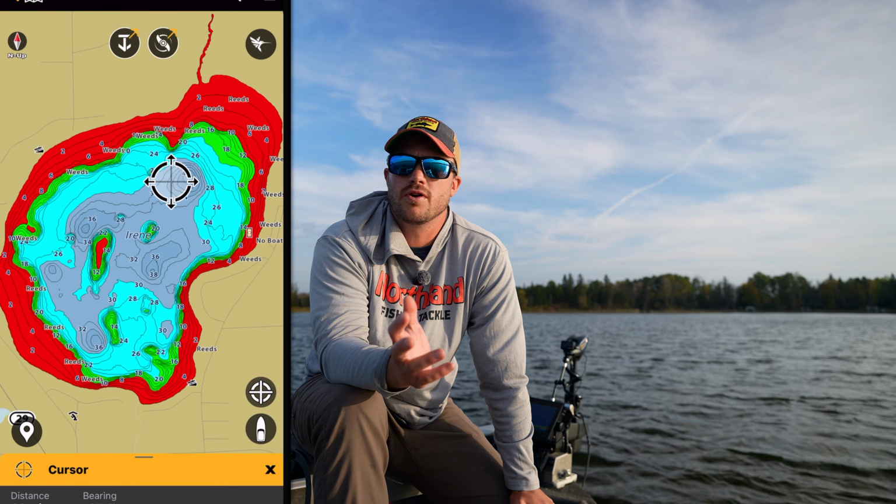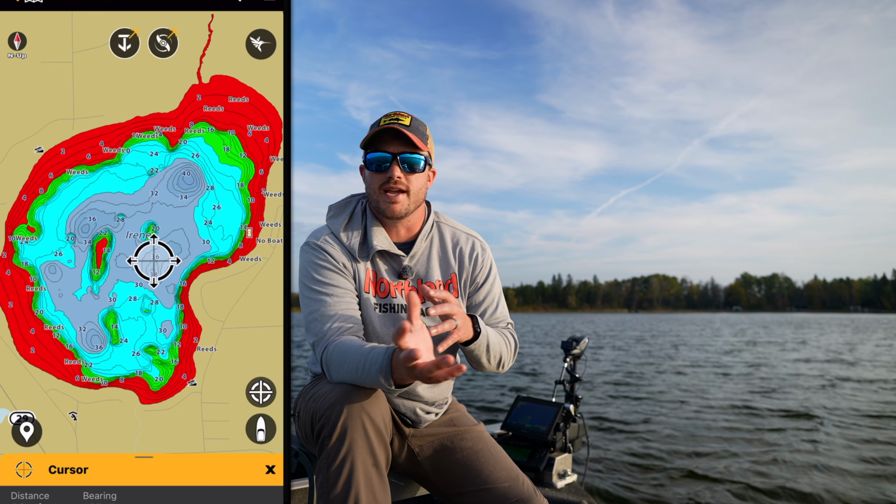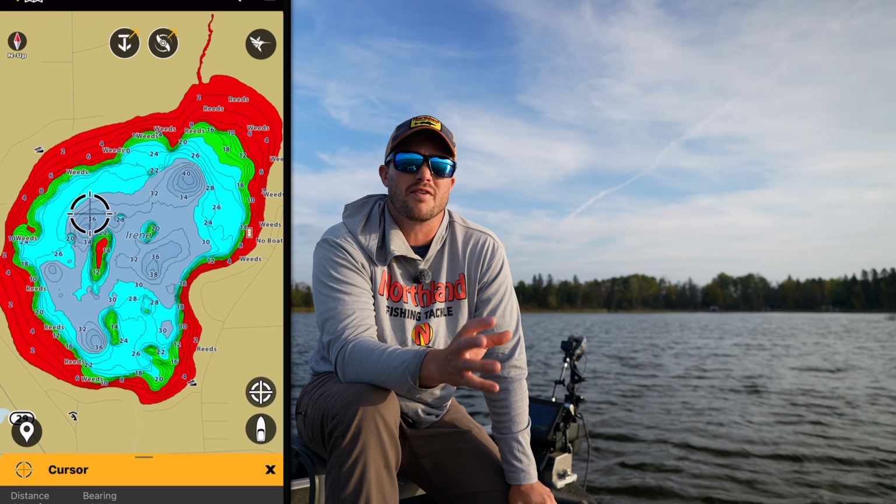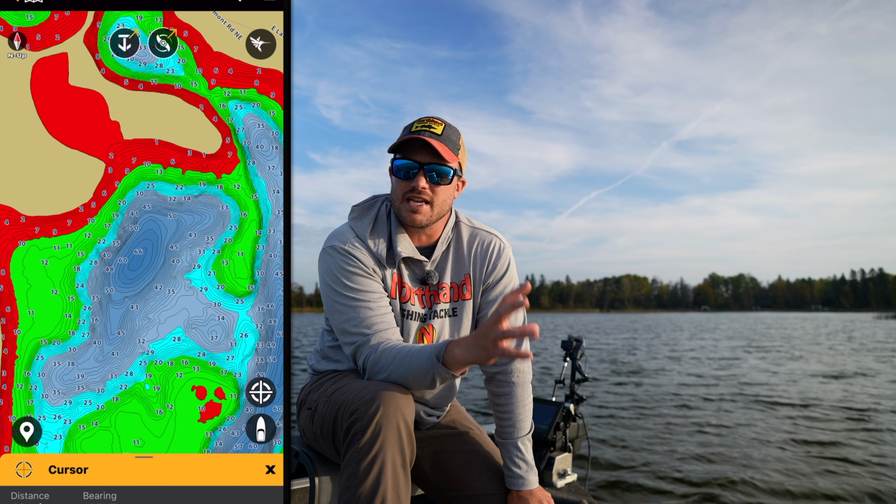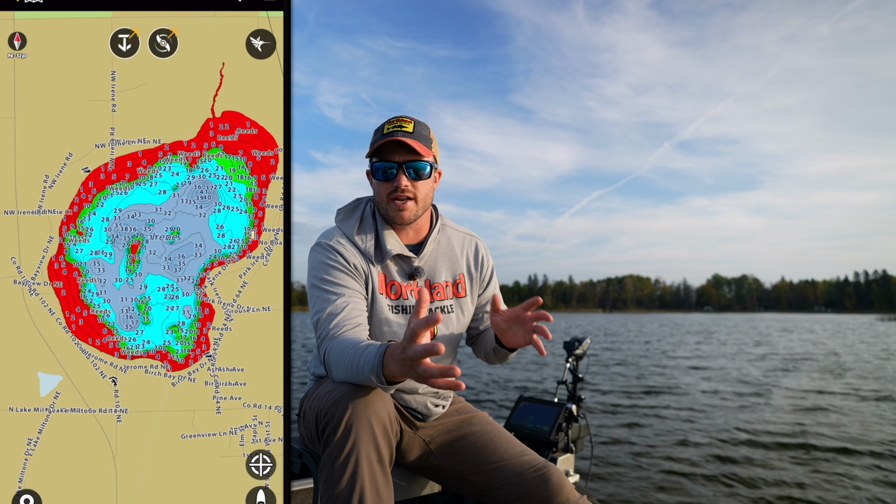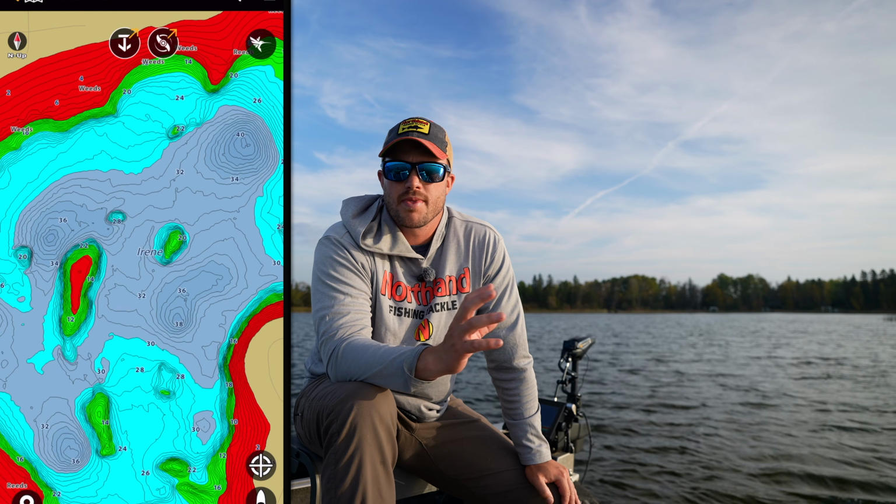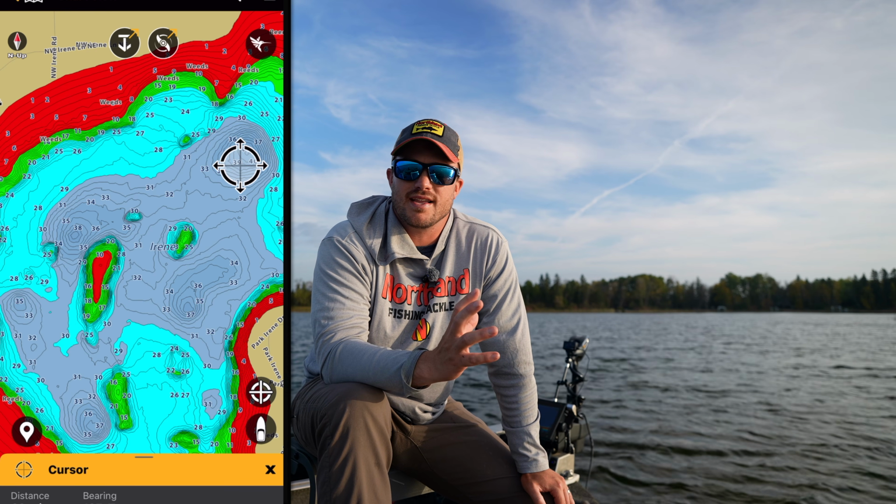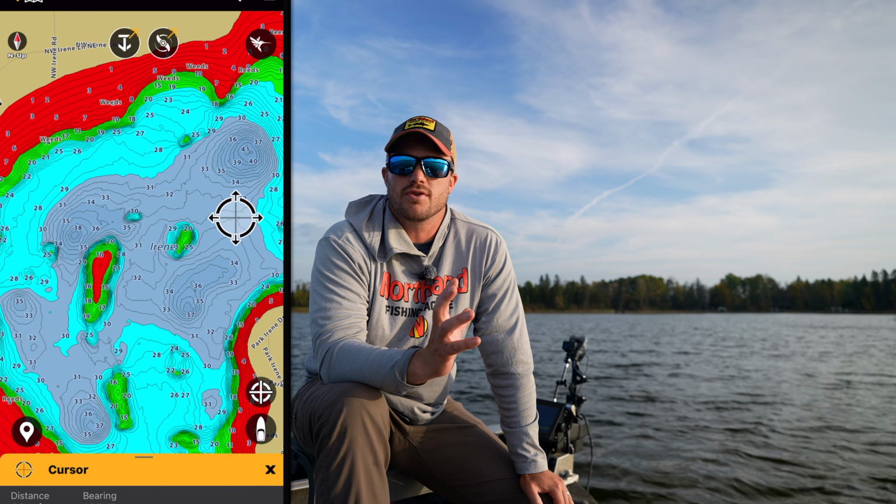The second thing that I look for is multiple basins that top out into that 20 to 30 foot range, maybe even 20 to 40 foot range. I don't like the ones that get super deep into 60, 70 feet. I don't have as good of luck with those. But when it's in that 20 to 30, even 20 to 40 range, and there are 2, 3, 4 primary basins, that is a very easy lake to break down.